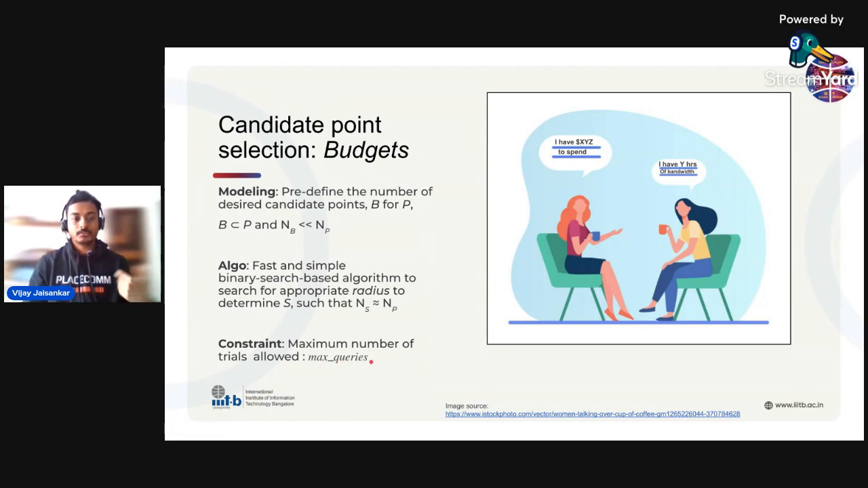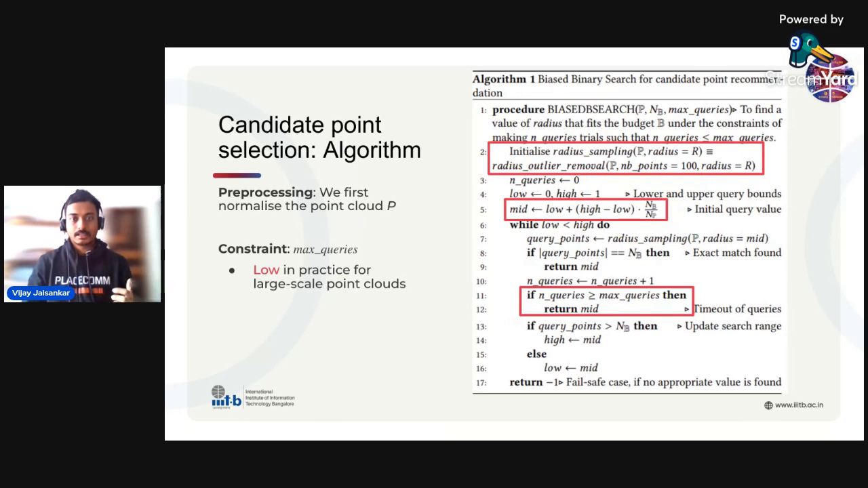So this is a unique problem that we have to solve: if we have a lesser number of queries and we have a predefined number of points, what is the radius value we are going to propose? To that end, we have found that this particular model, a biased binary search, which is a very classical and very fast technique, actually performs the best compared to some of the other alternatives we tried.